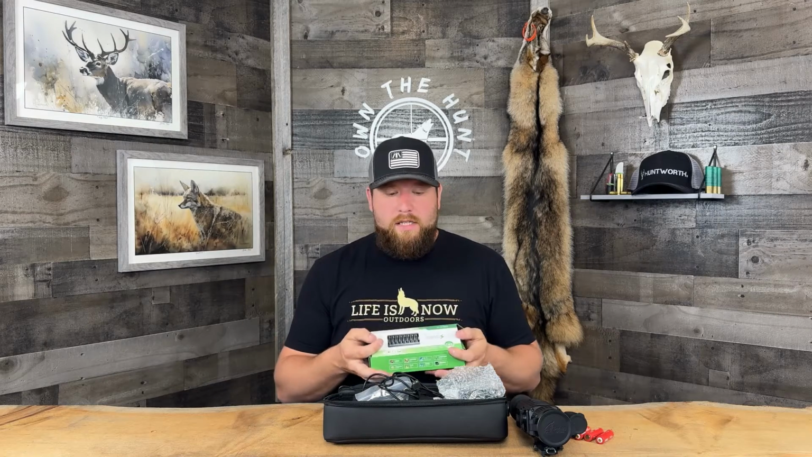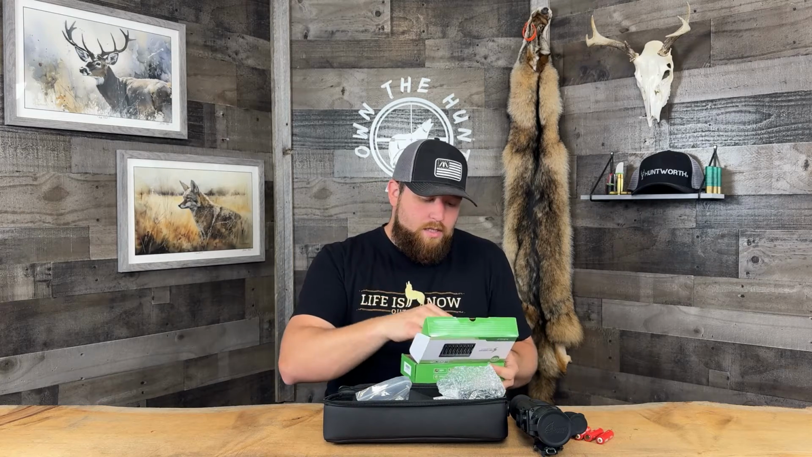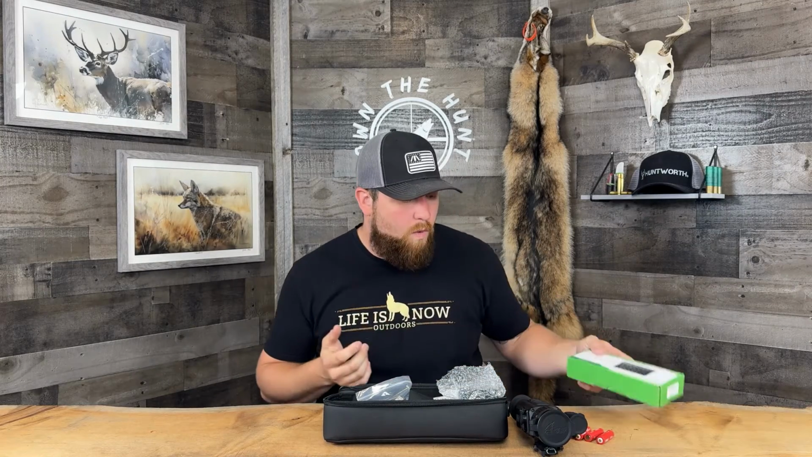I knock the battery system pretty heavily, but another neat thing about AAs, so I know I'm not a fan, right? But I'm trying to find the silver lining here and figure out what Bering Optics was thinking when they chose AA as their battery system. And one of the neat things is if you ran out of juice, or your batteries were dying and you didn't realize you didn't charge them the night before, whatever it may be, you can literally go to any store and pick up batteries